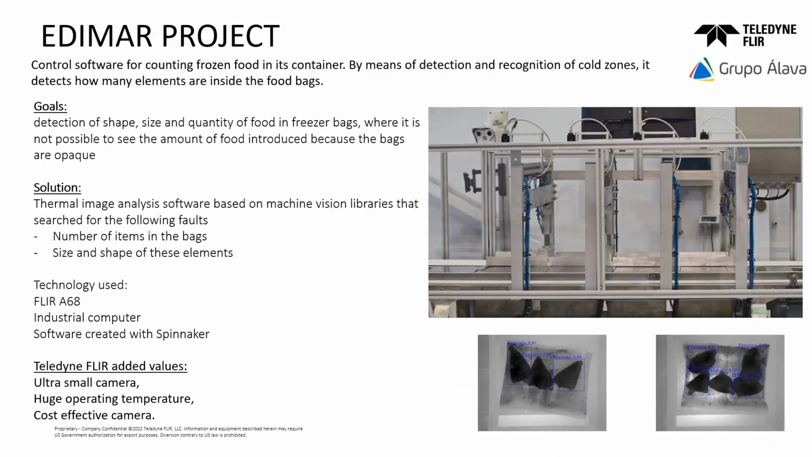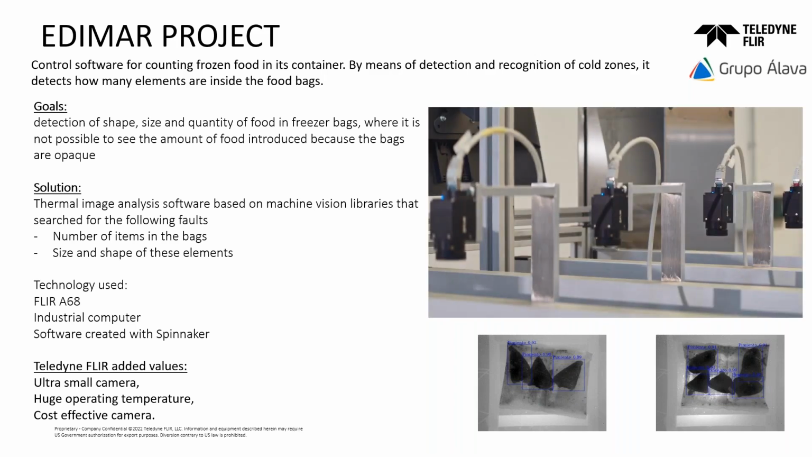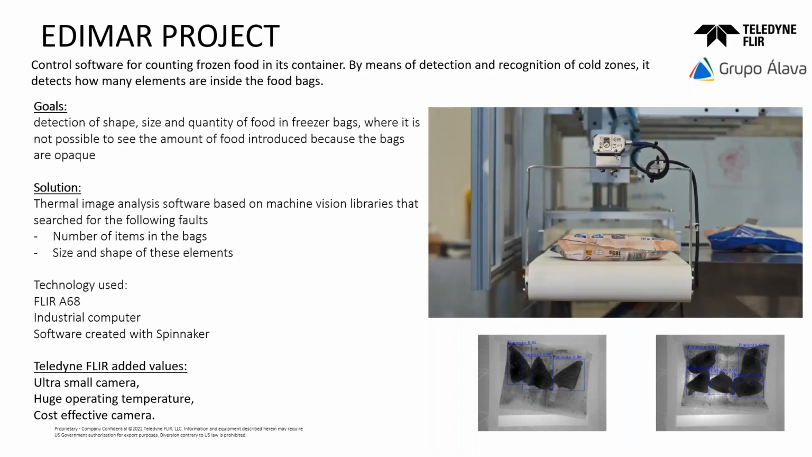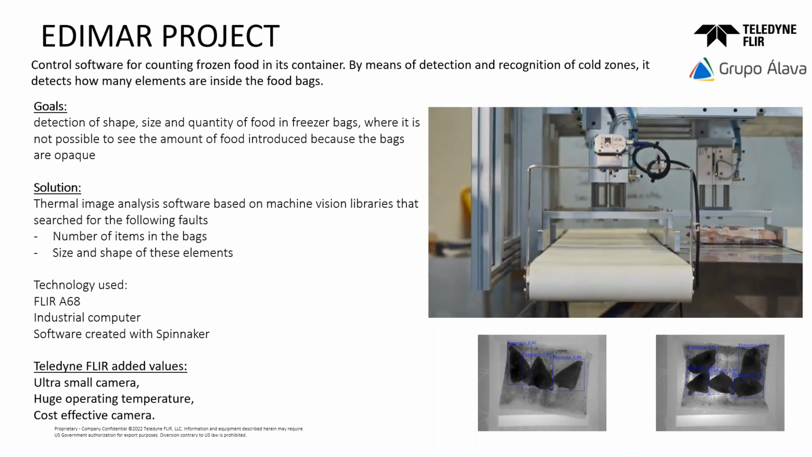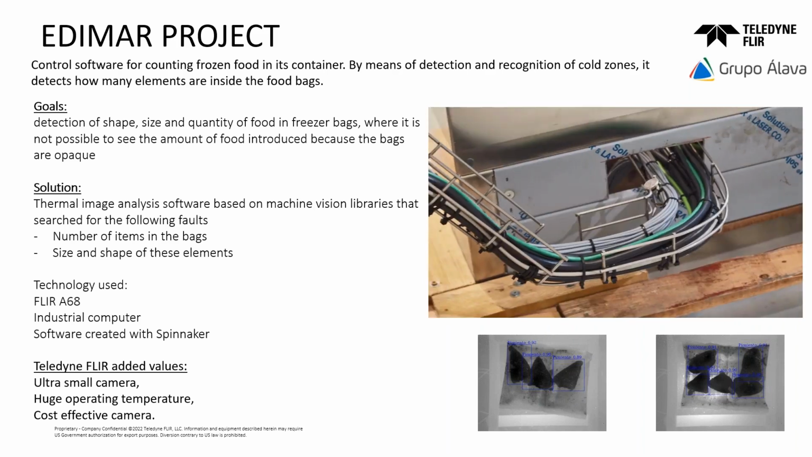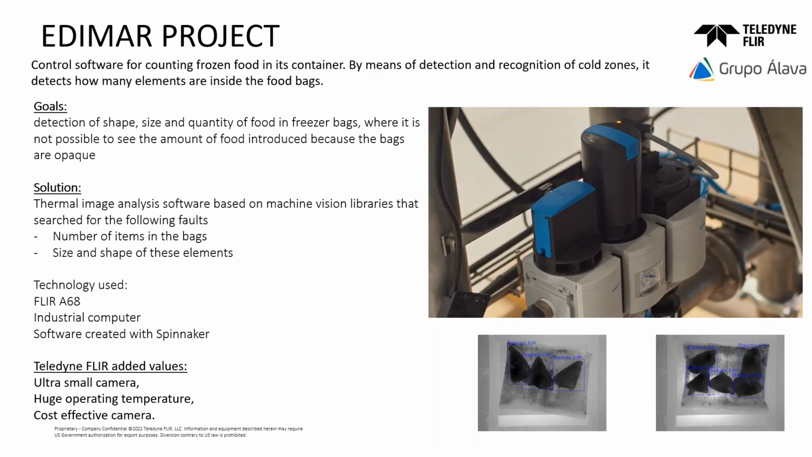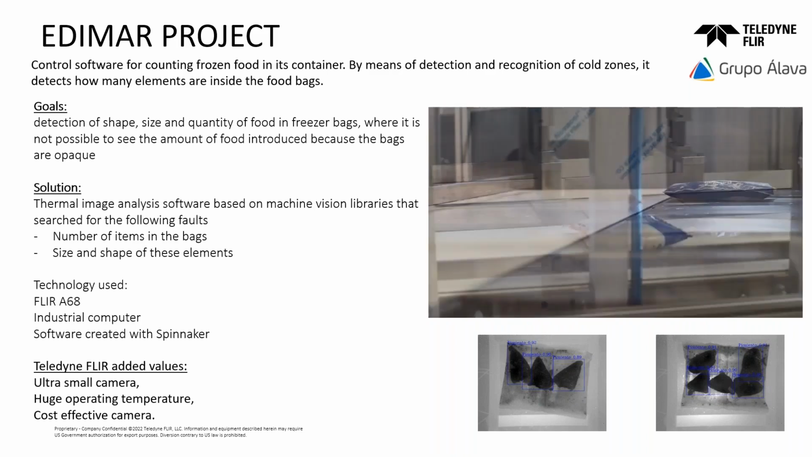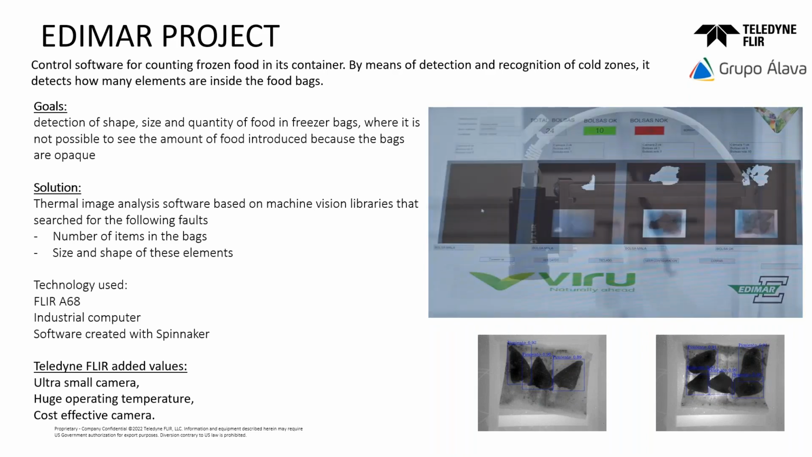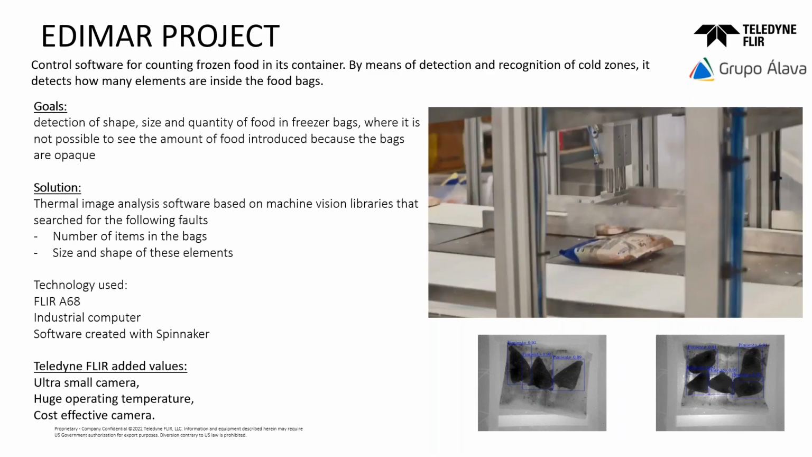Well, this is one of our last projects. It's a DIMAR project. In this case, DIMAR is an engineering company located in Asturias, in the north of Spain, and they specialize in creating solutions for the industry, normally using artificial vision cameras. Okay.